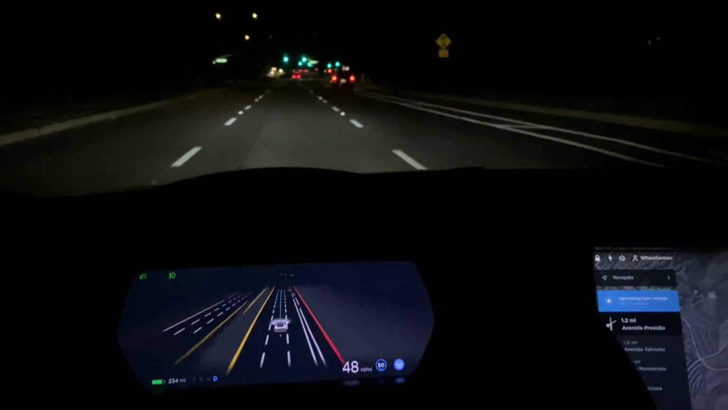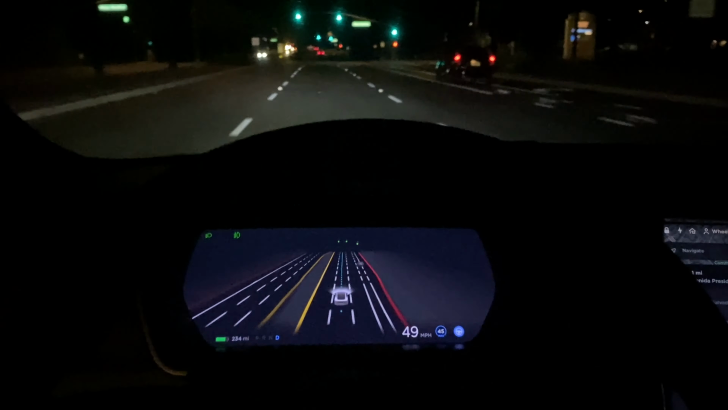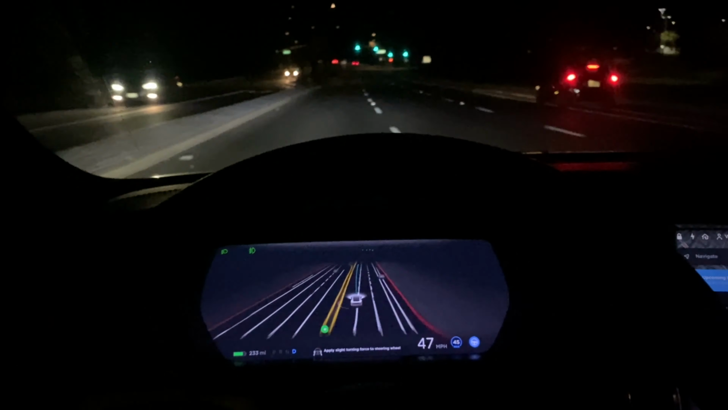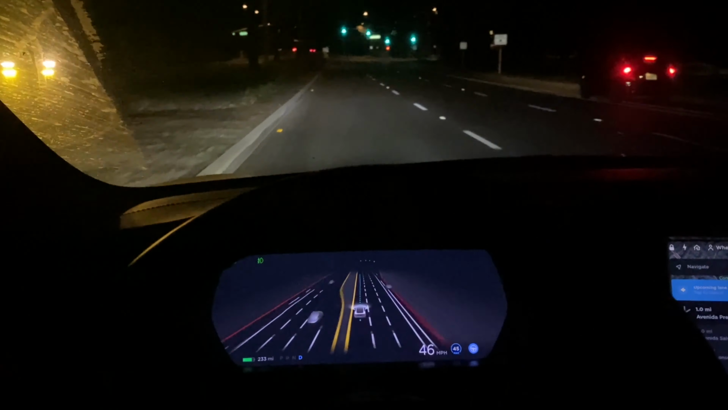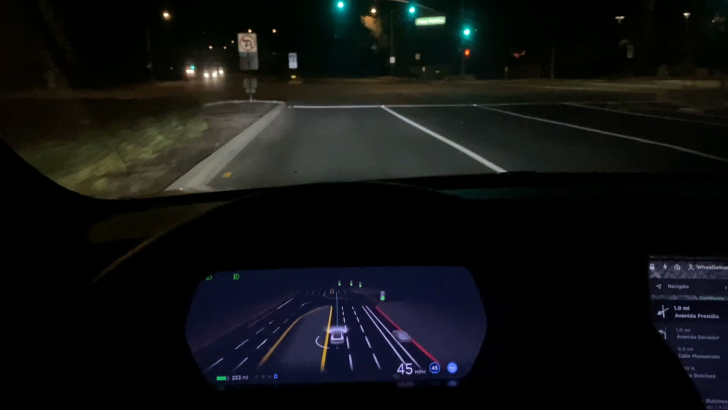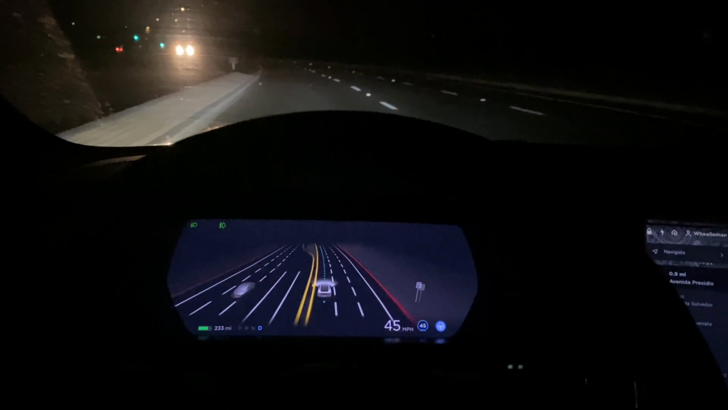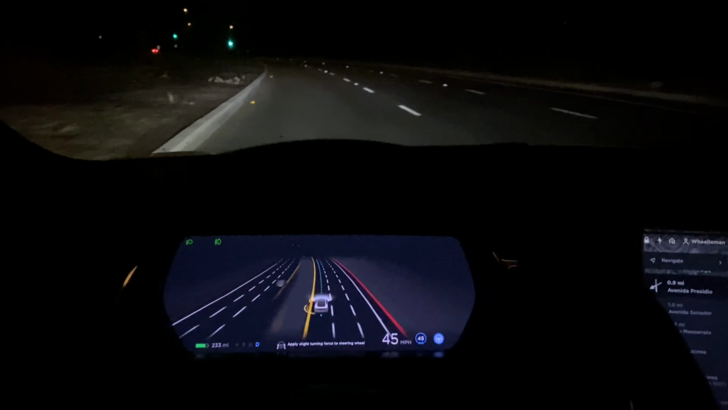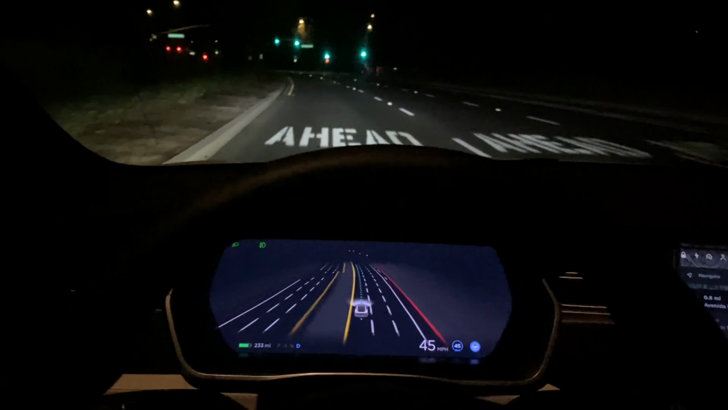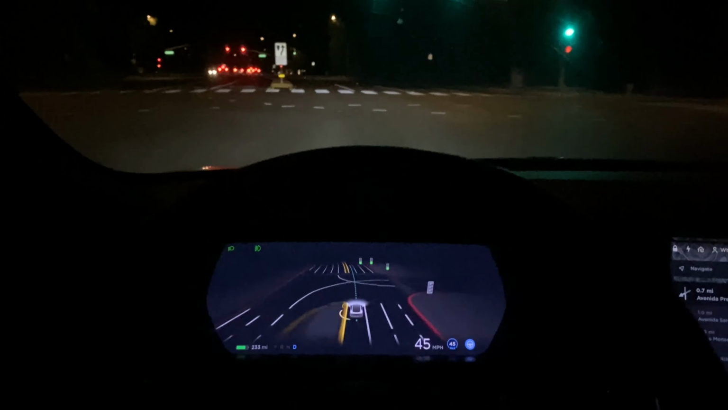I will say the last probably 10.5, 10.6, I really have noticed a little bit more aggressiveness on the acceleration following turns and following red lights and stop signs and things like that. So that has been a welcomed addition to the beta program, to the latest versions. Before it would kind of snail off the line for me, and having a little more speed transitioning from red lights and stop signs has been a welcome change.